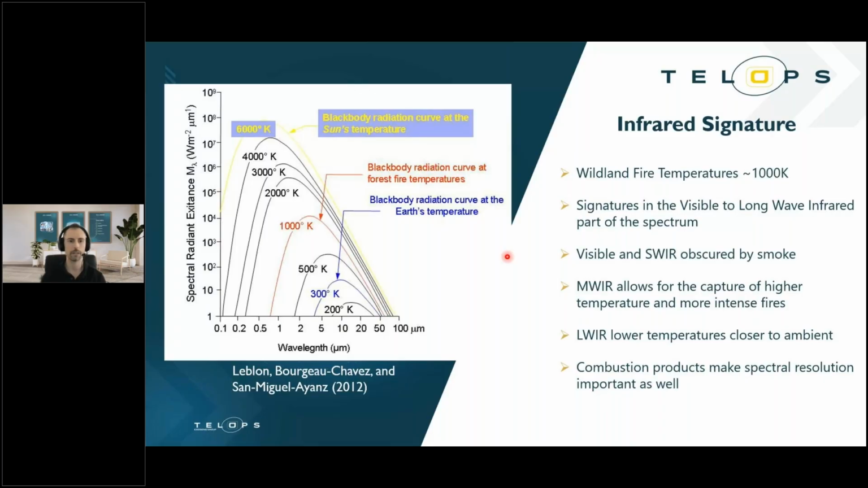The midwave allows us to still capture those higher temperature portions of the fire and the more intense aspects of the fire. And then the long wave allows us to capture the lower temperatures, closer to ambient. You can use the two to work off of each other when you're trying to analyze things.